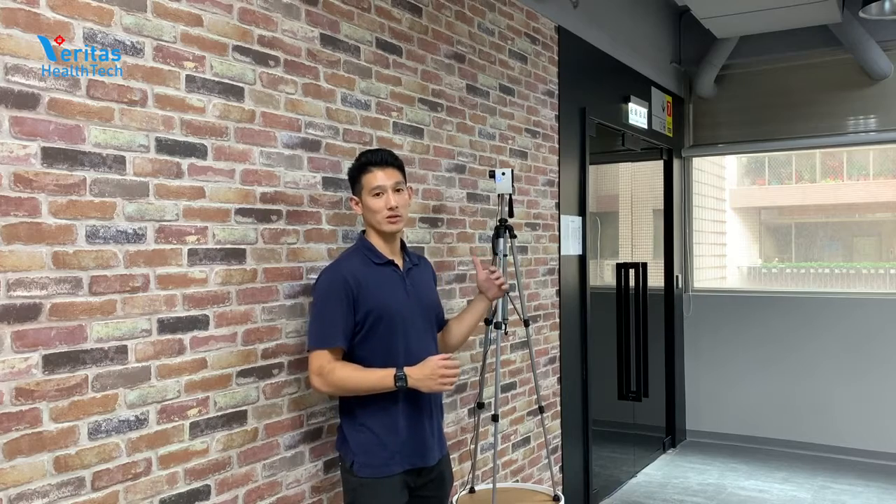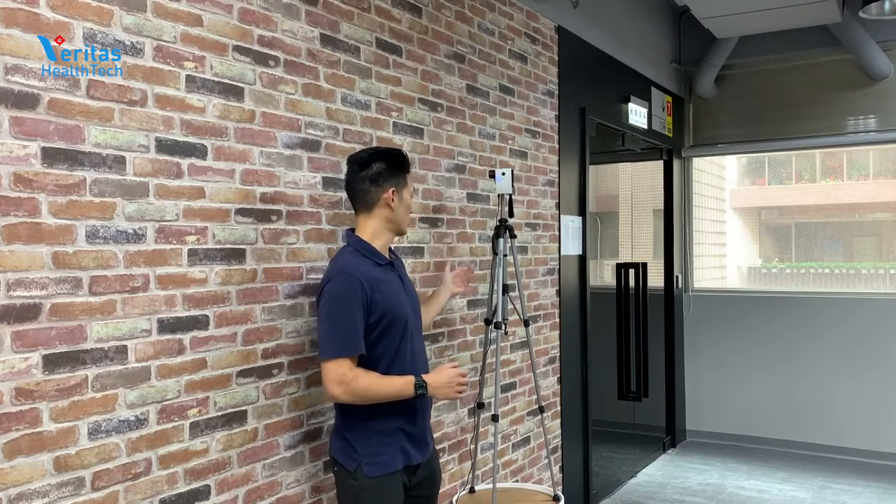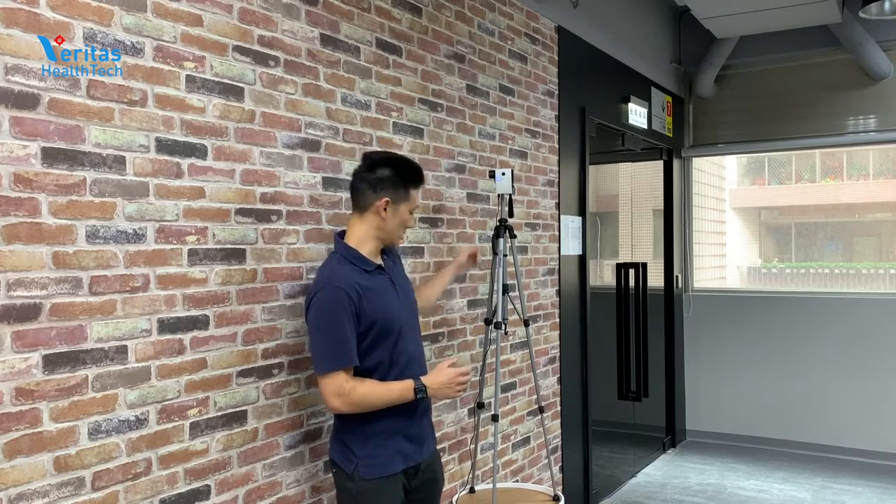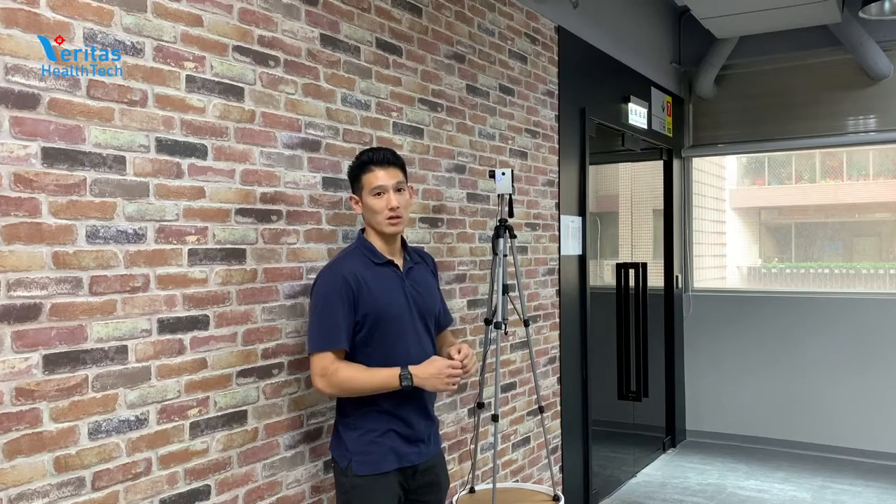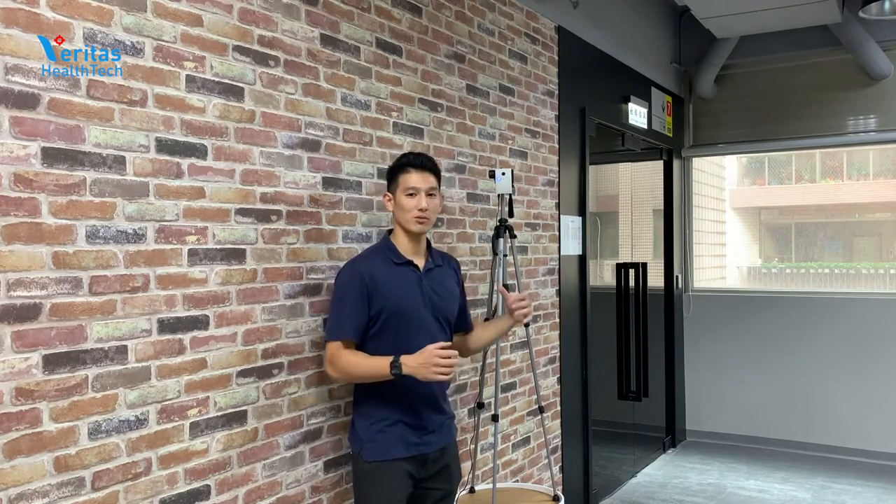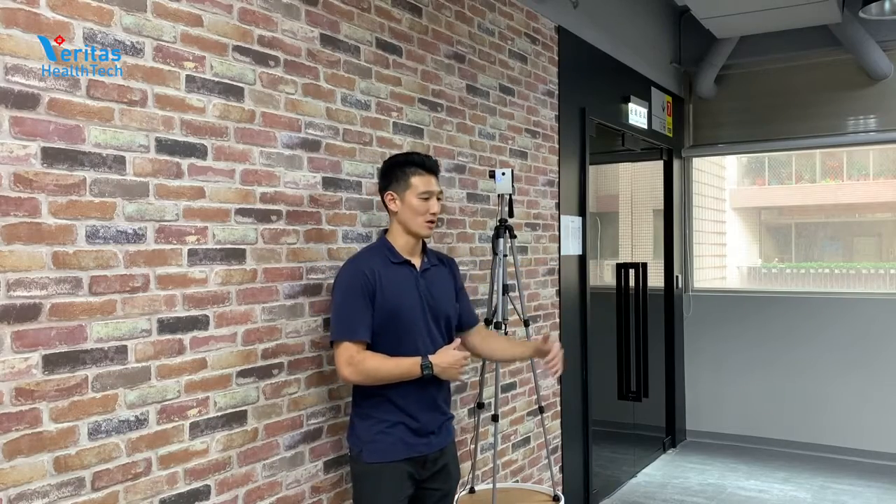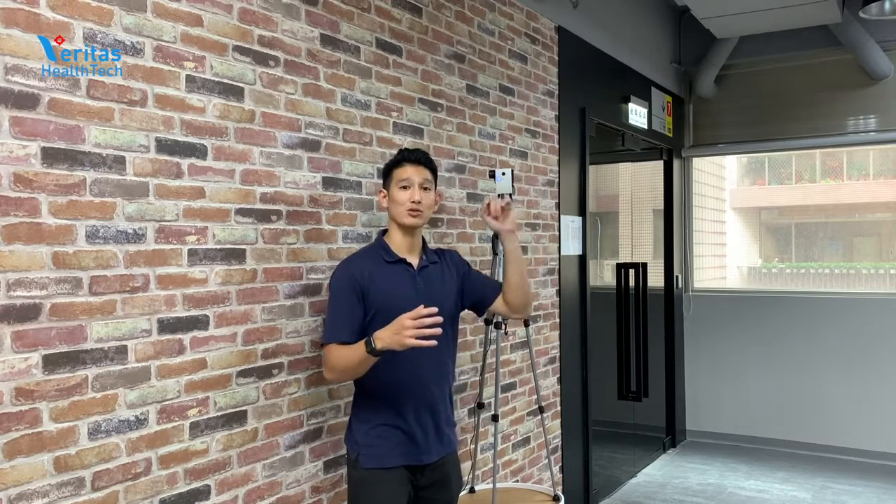Typically, height-wise, you want it to be above 6 to 7 feet, meaning you want to oversee everyone. Here we put it on a typical camera stand, propped up and mounted, and it's plugged in through the micro USB port. In addition, we typically put it in some sort of corridor, so when you're walking through, the stream of traffic is not stopped, and yet the sensor is able to capture all of the temperatures as people go one by one.